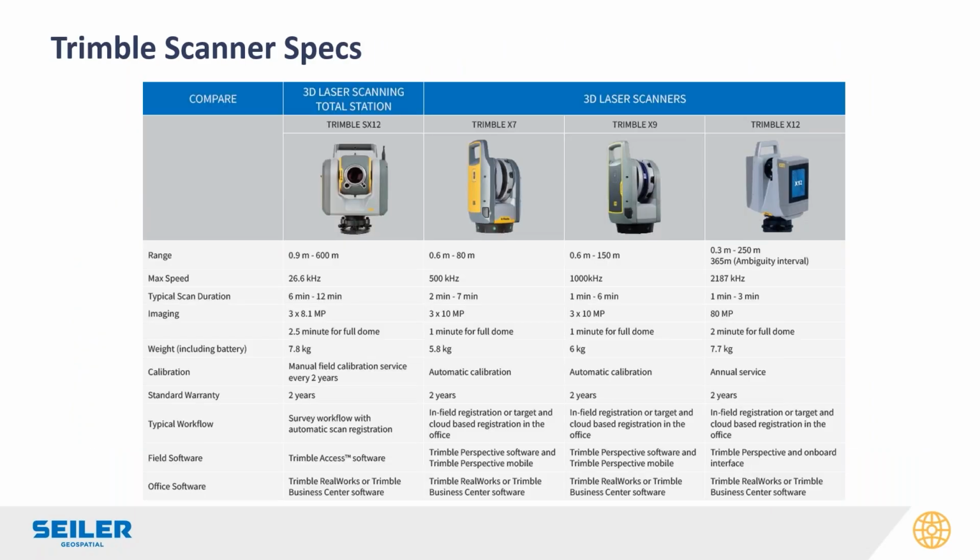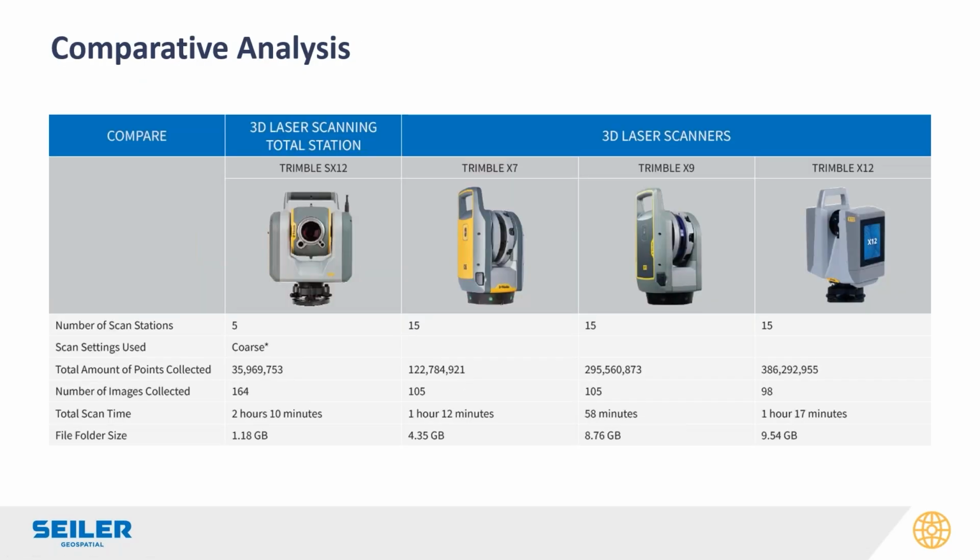In the white paper, you're going to see the mainline specs for all of those scanners. There's the Trimble SX12, which basically works on a survey workflow for its data collection and registration, so the errors you see on your stationing are probably going to show up in your registering. And then there are 3 mainline production scanners, the X7, X9, and X12. You'll see these specs in the white paper that was created.